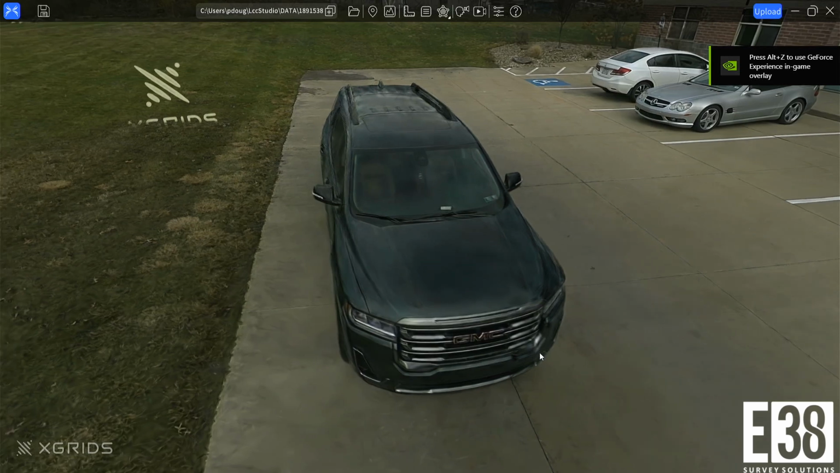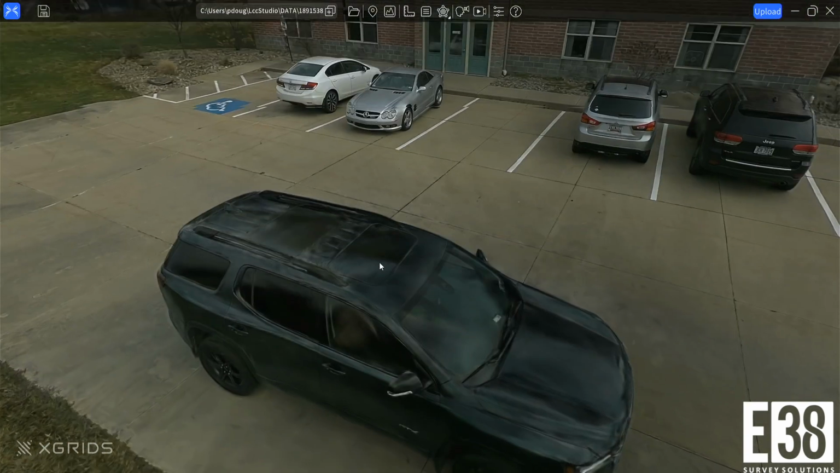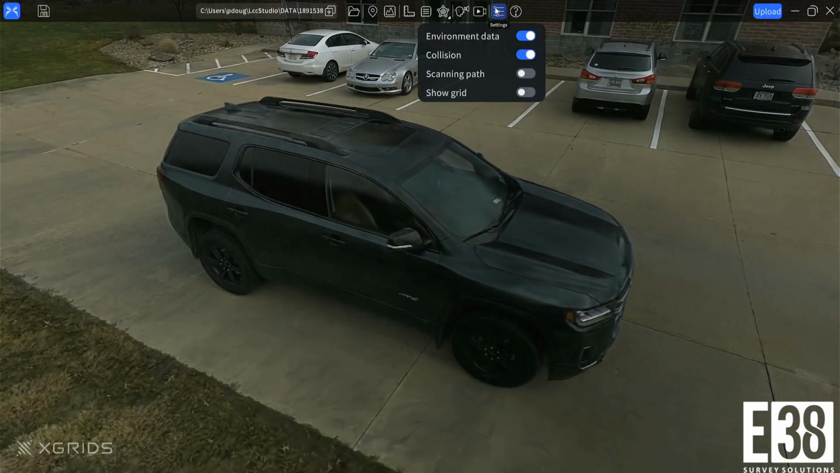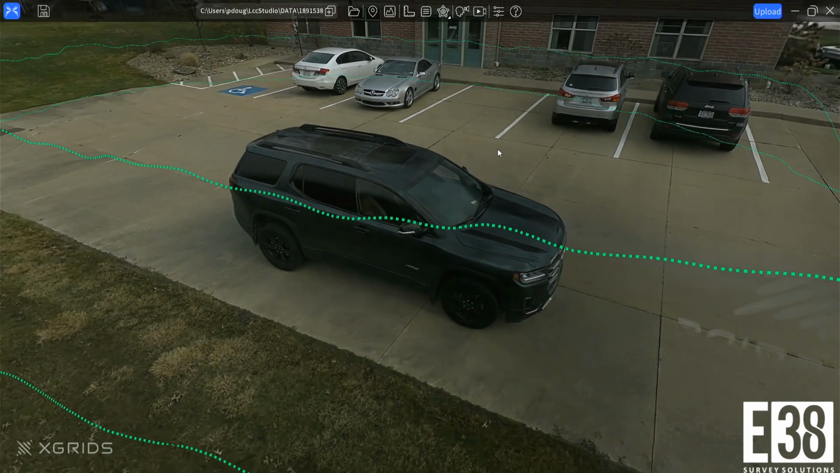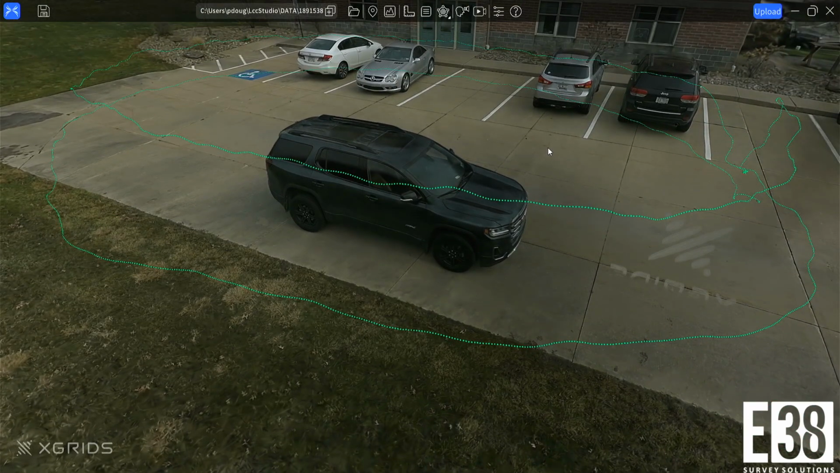This scan was taken in about a minute, focused on capturing this vehicle. In the settings, I can toggle on the scanning path. Now we can see the 2 revolutions I did of this vehicle and how well that was able to reconstruct it.